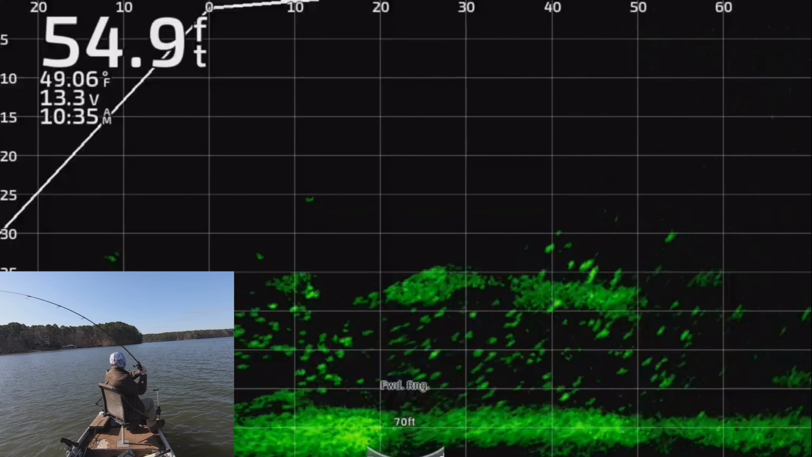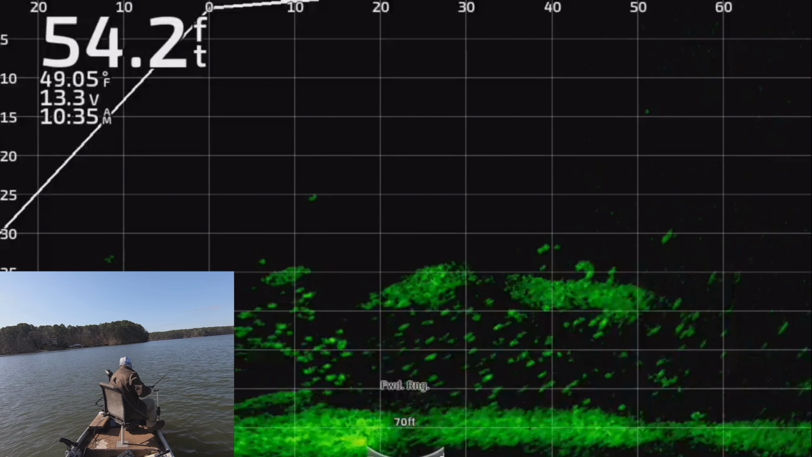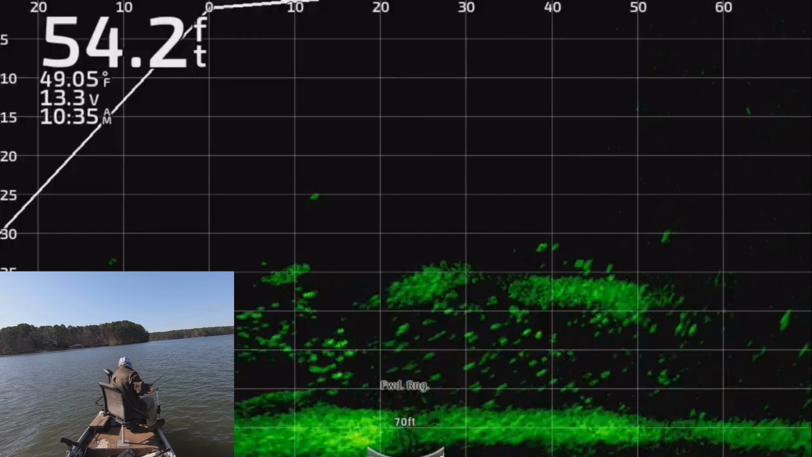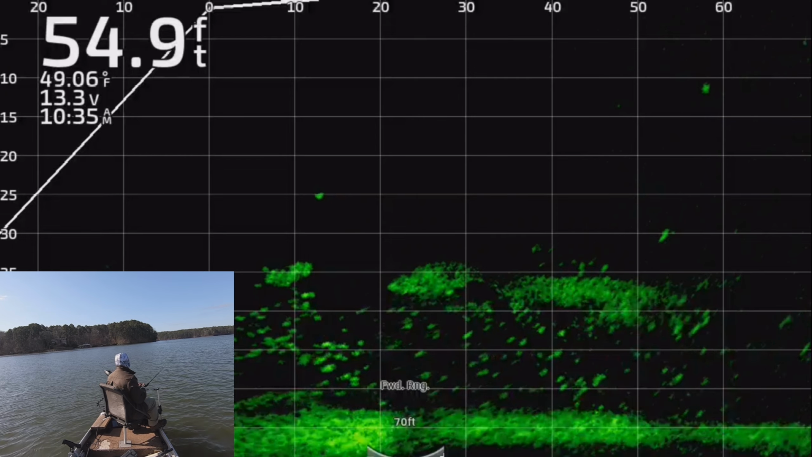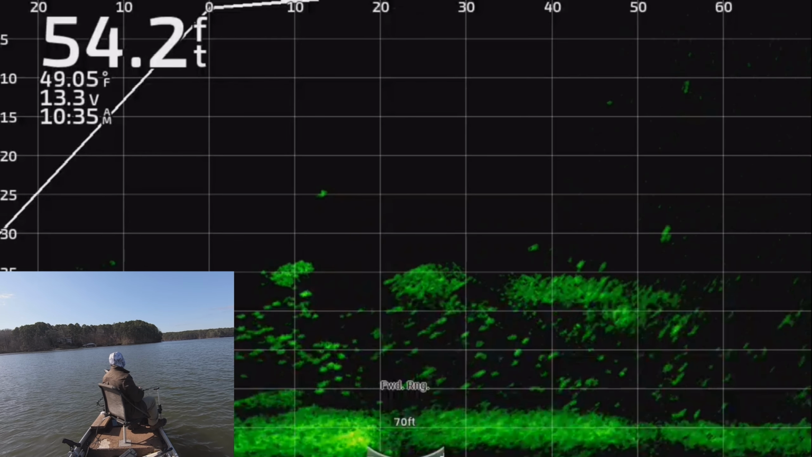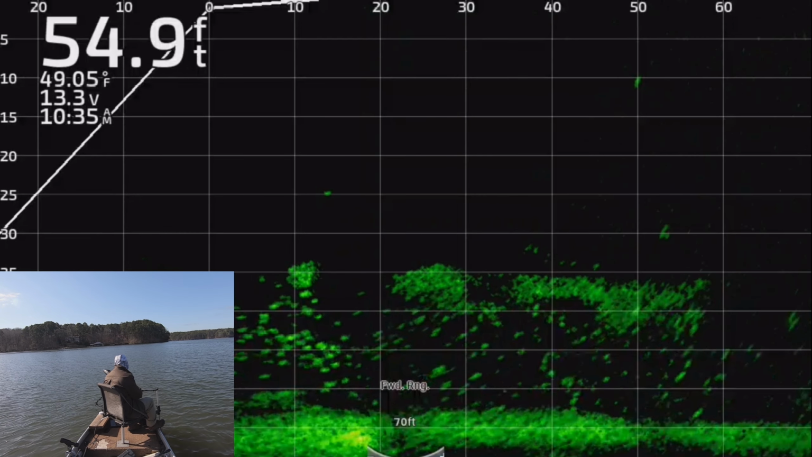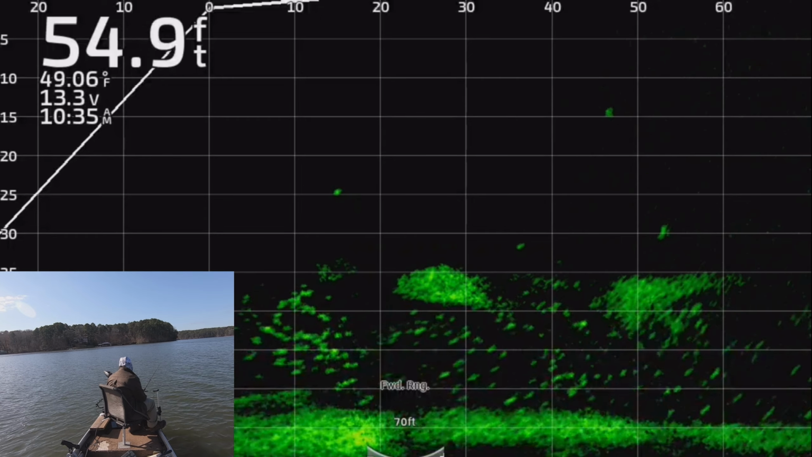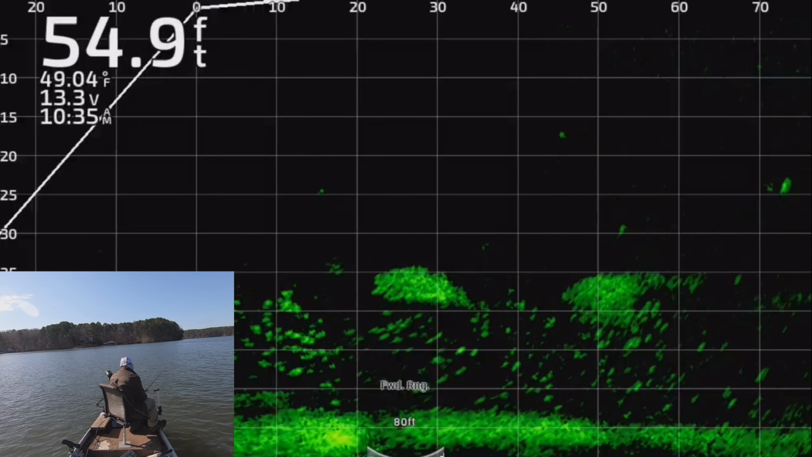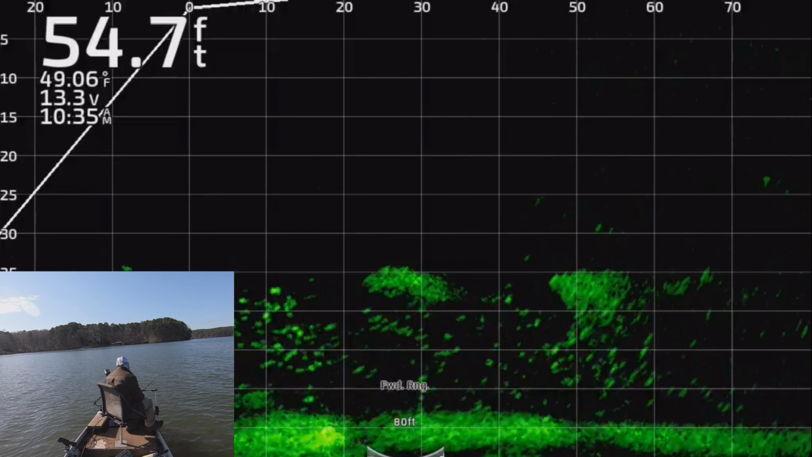So while I was after stripers today, or hybrids, stripers, wipers, they go by a lot of different names, while I was after those today, I really couldn't help myself. Look down here, guys. This is close to the dam on Lake Claiborne, and this time of year, it's just loaded down with crappie. You guys can see them. There's a few up above the shad, but most of them are below. All the bait fish. They're just everywhere.